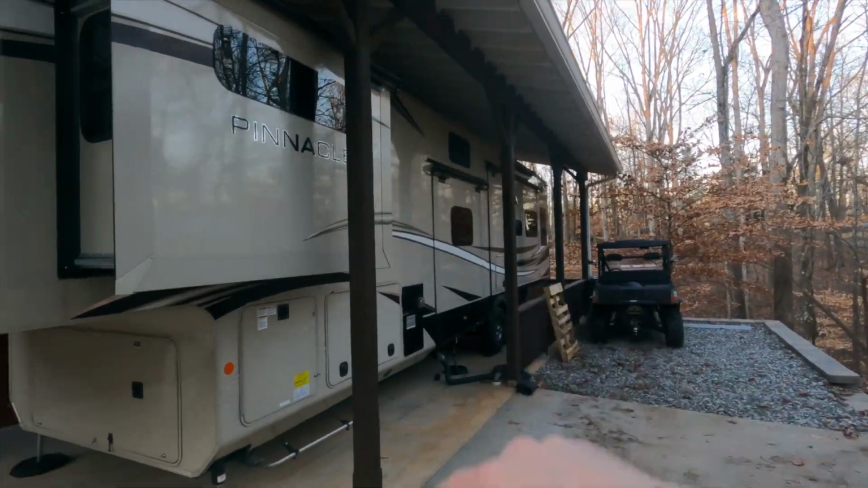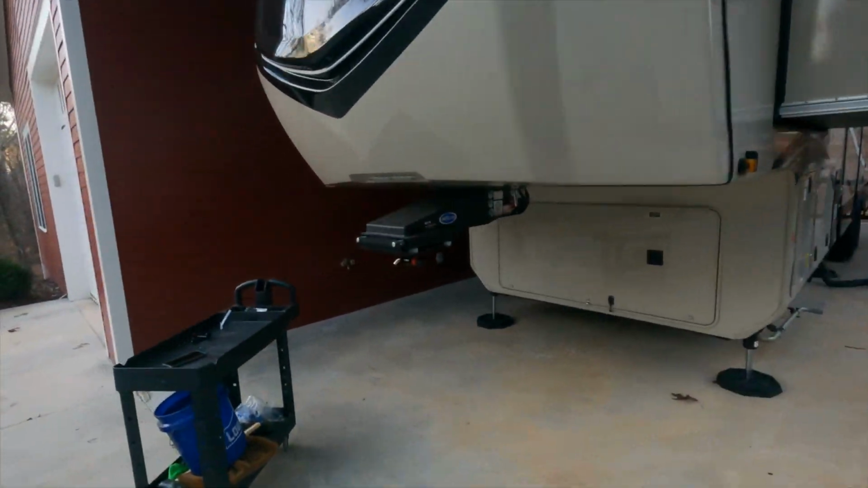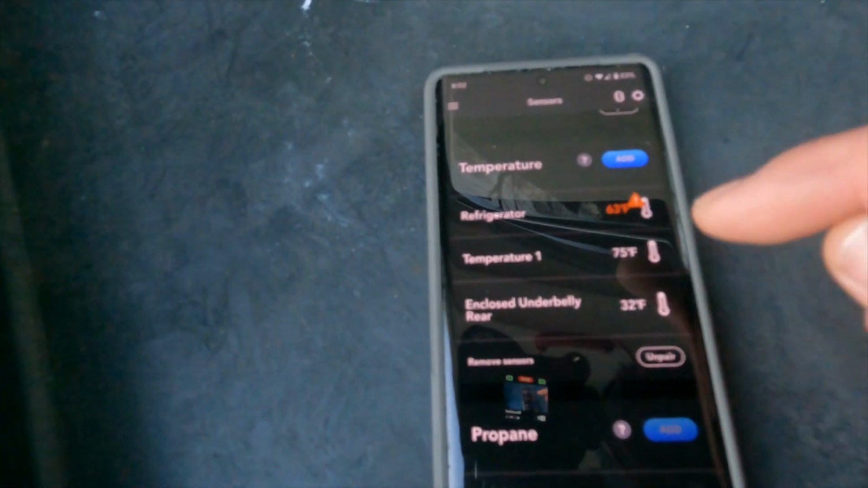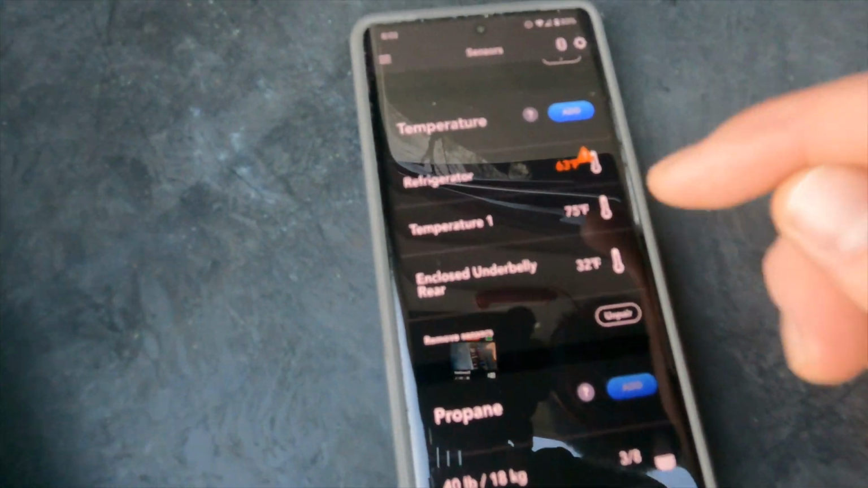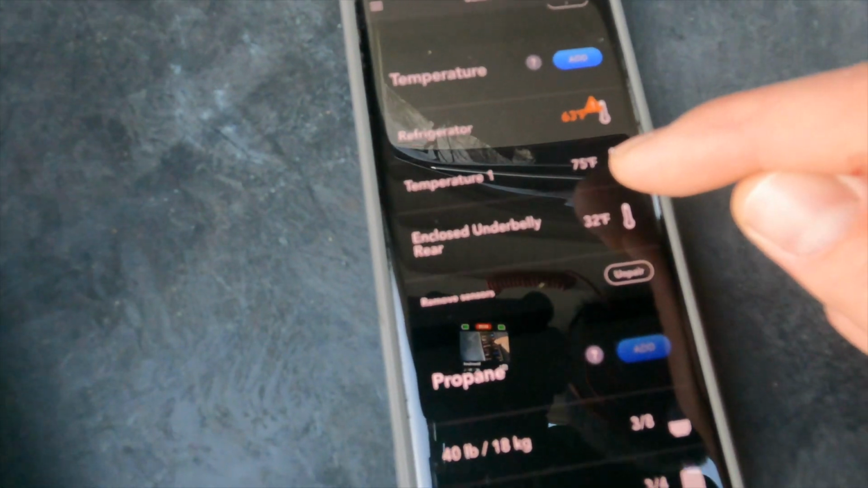Temperature 1 is in the mid bunk, kind of off to the side here. This middle slide right here, it's in that room. Because the slide is closed right now, there's more heat concentrated in that room than normal. And it also is positioned where the heat blows on the sensor, so it gives a false reading, a little bit higher than normal.